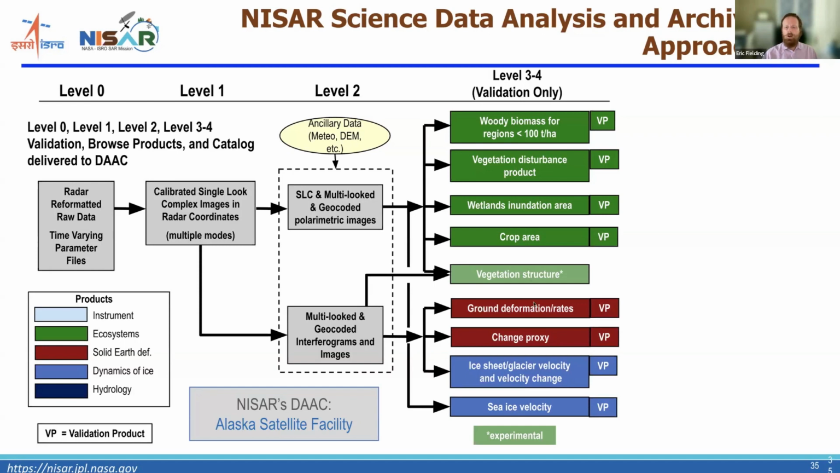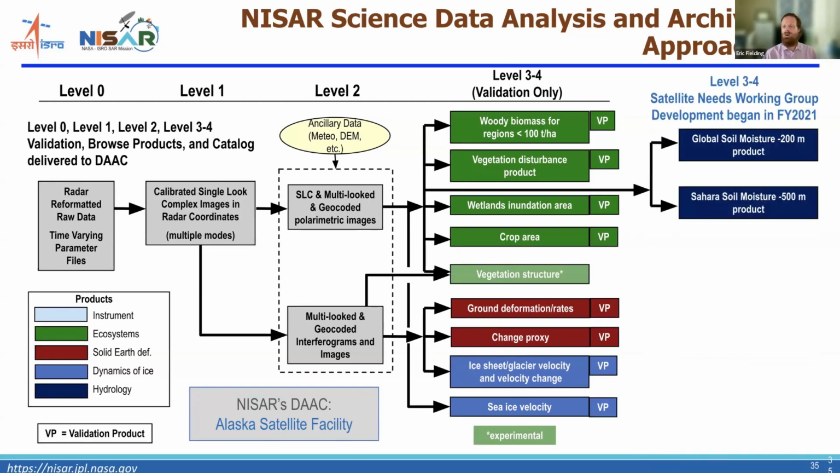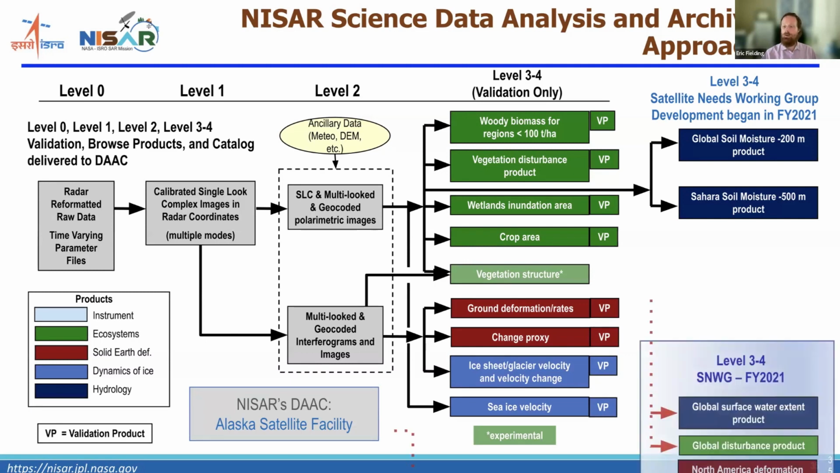The rest of these products are going to be processed by the science team for small areas to validate that the data is meeting the science requirements. So the level 3 products for soil moisture will be processed globally. We received a special extra allocation of funding from NASA to do global soil moisture mapping.